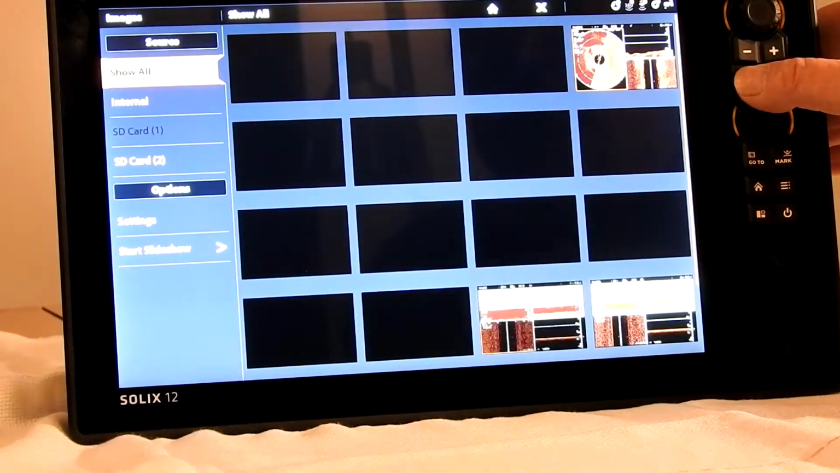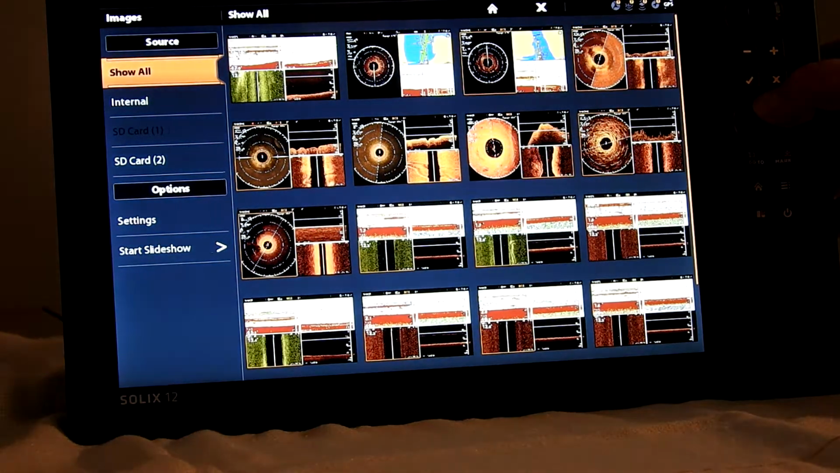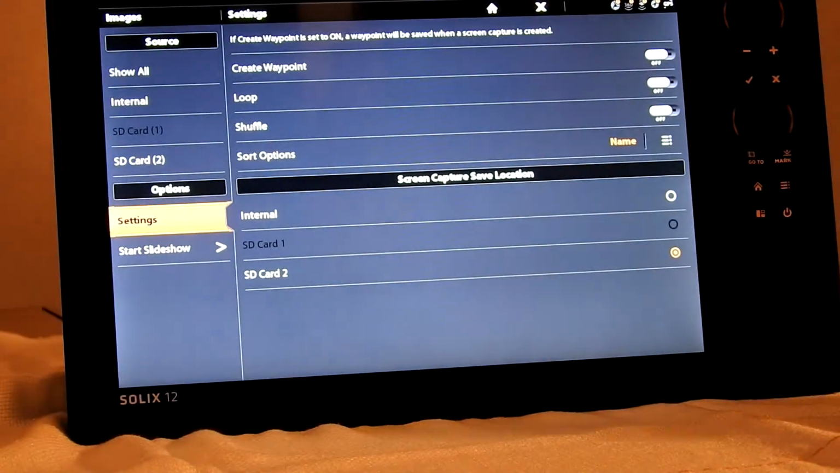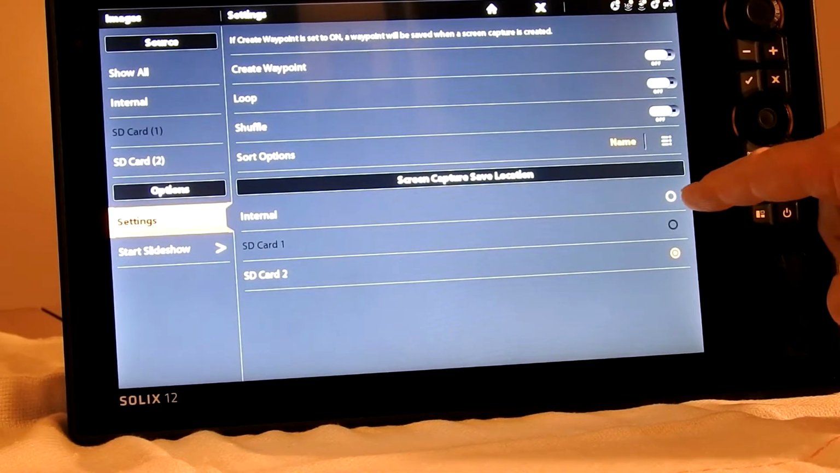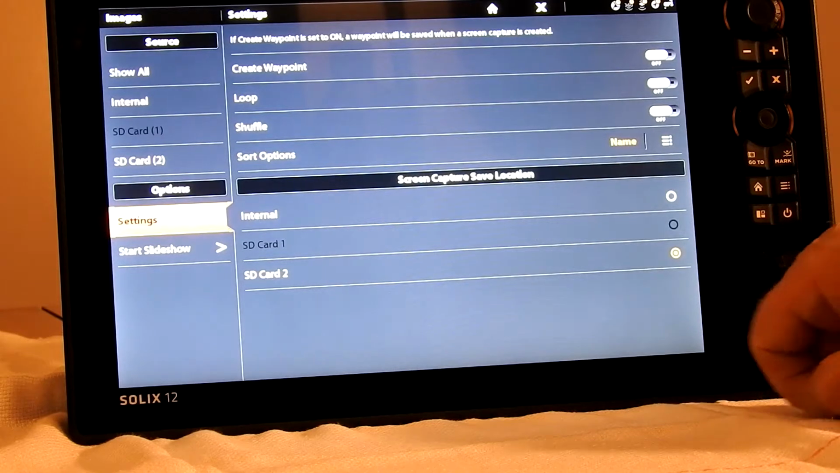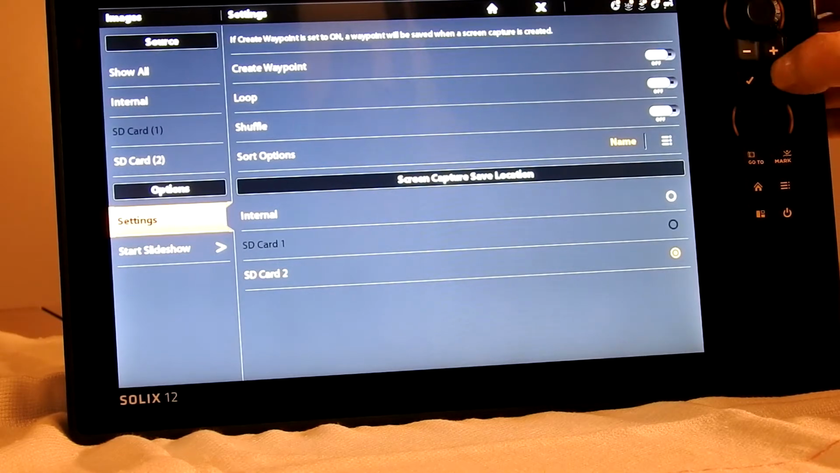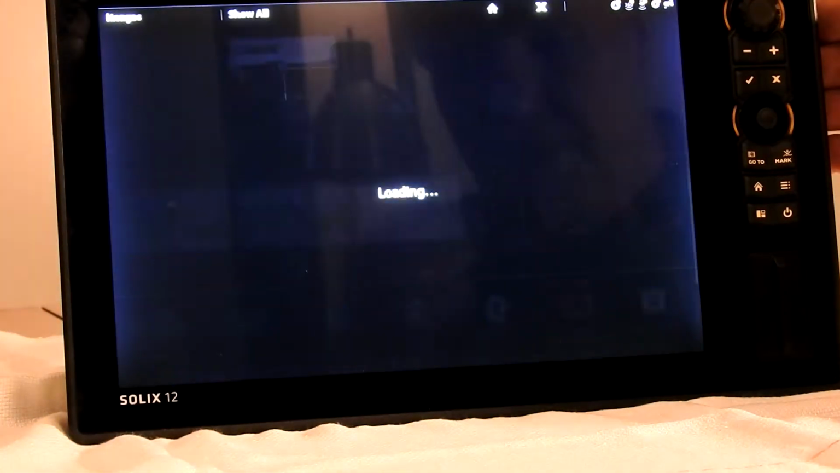This here's another setup that you should do. You go down to settings, hit your settings, and then you either save it internal. I think the factory set is internal, but put it on your SD card so that you can take that SD card out and put it on your computer, and then you can see it. And let's look at some of those images again.